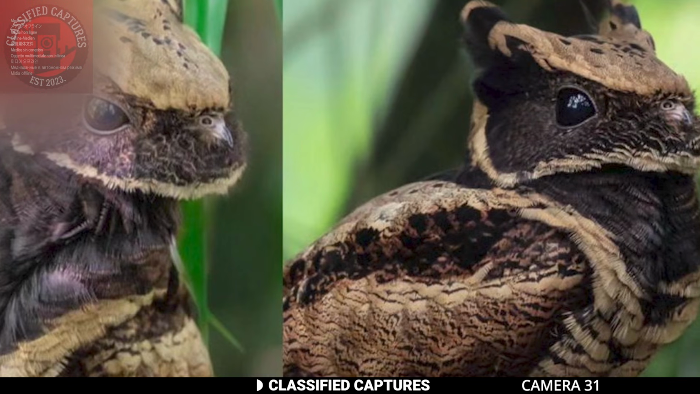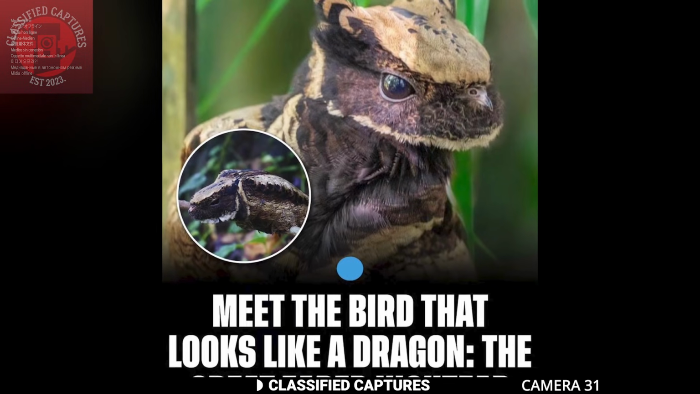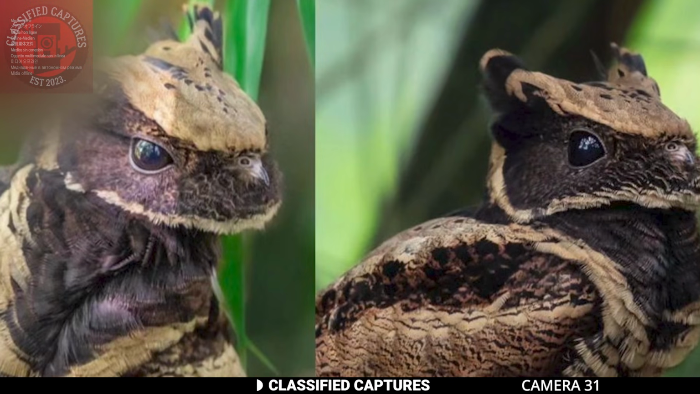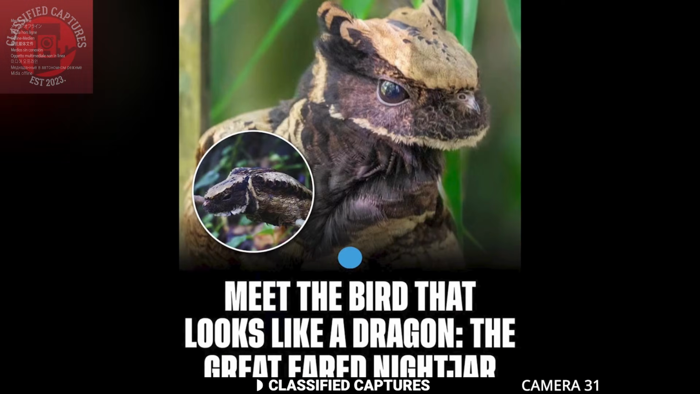But it's very real. This stunning creature is called the great-eared nightjar, a bird native to the tropical forests of Southeast Asia. Its large ear-like tufts and cryptic colors make it appear almost mythical.